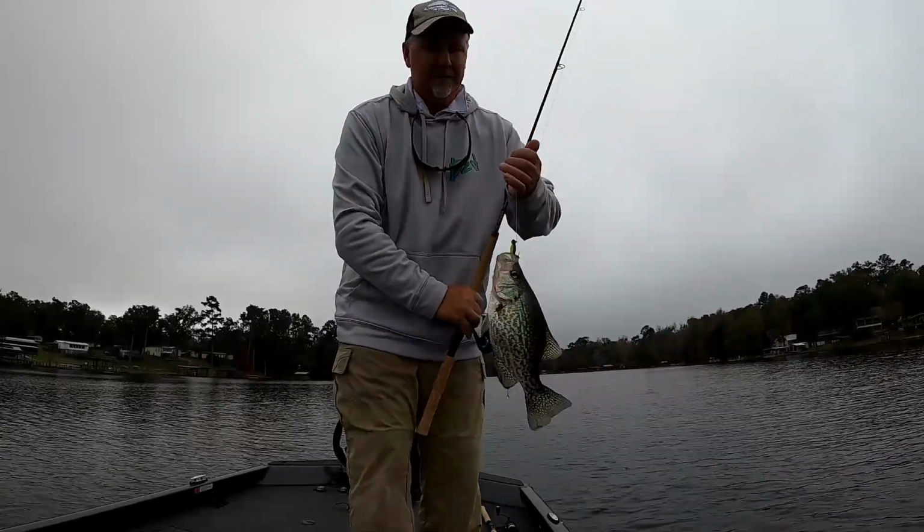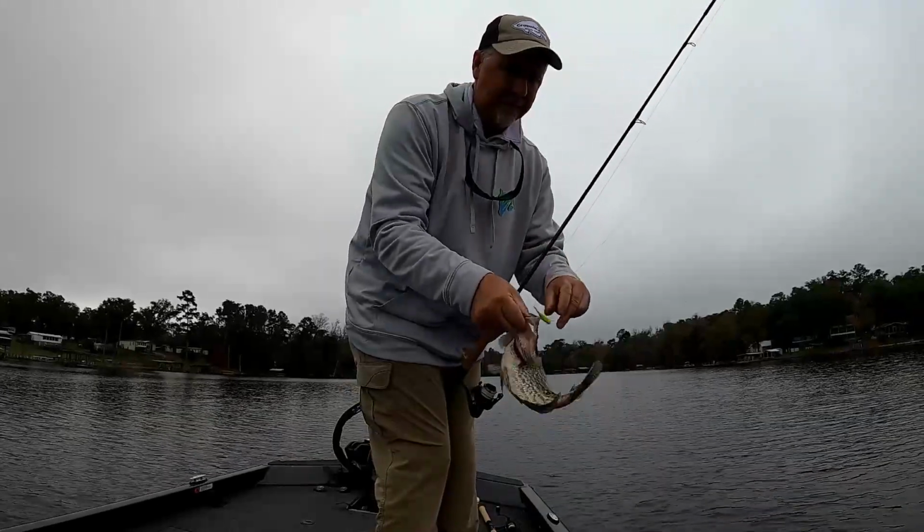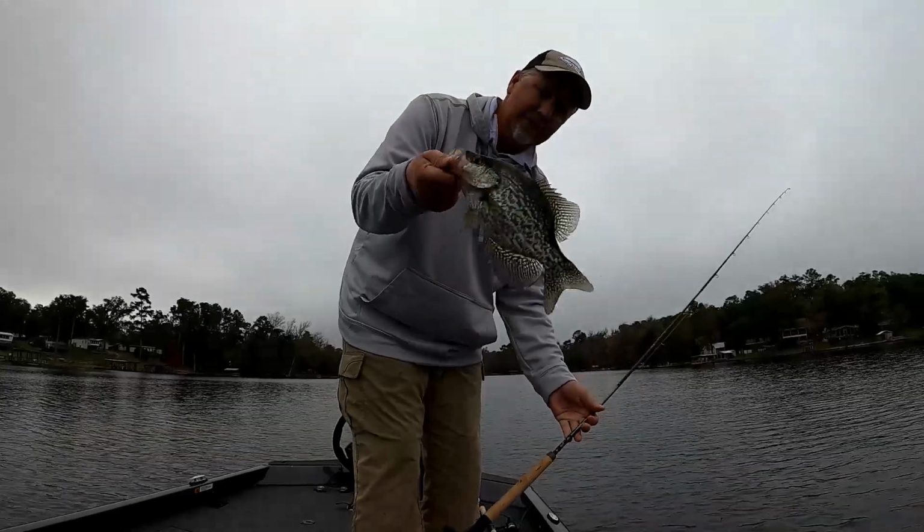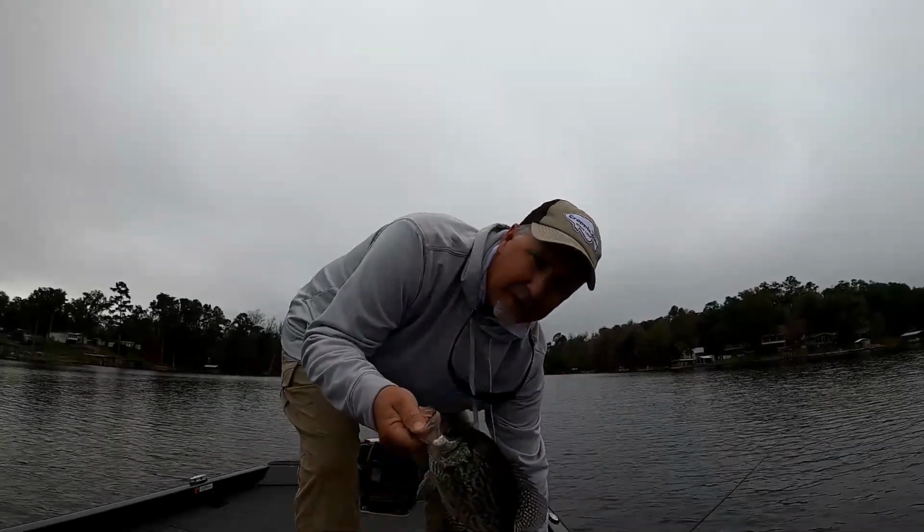Heck yeah, guys. I love to start the day like this. This is awesome. First two casts, first two crappie, and that one's dinner size. We're gonna put him in the live well.